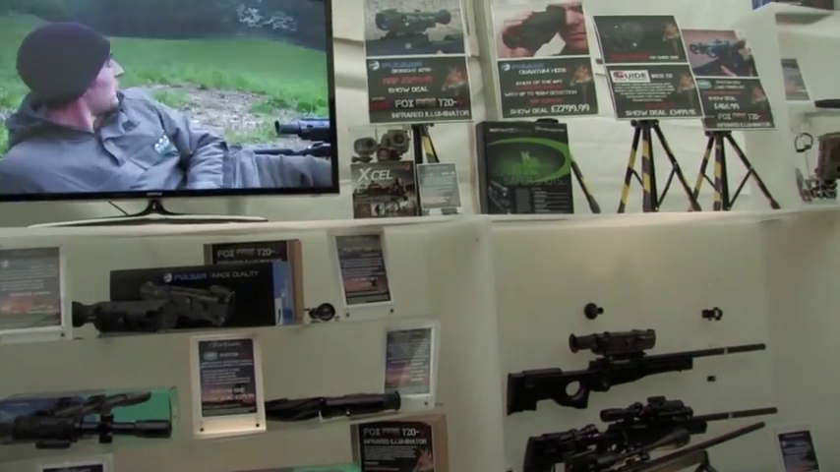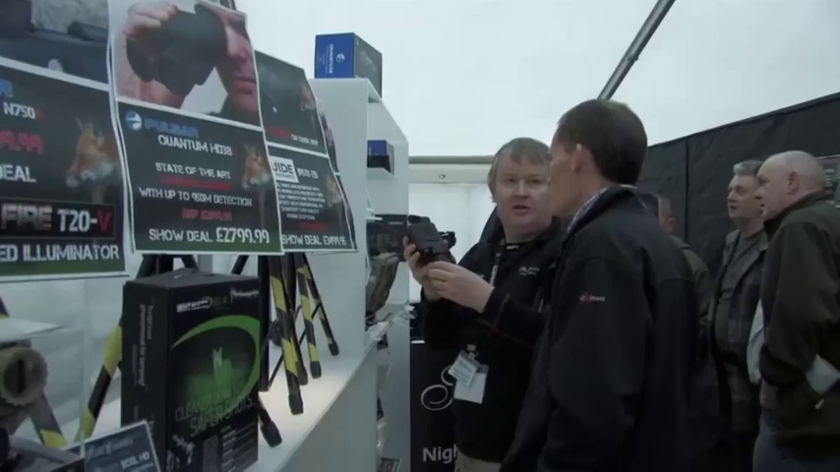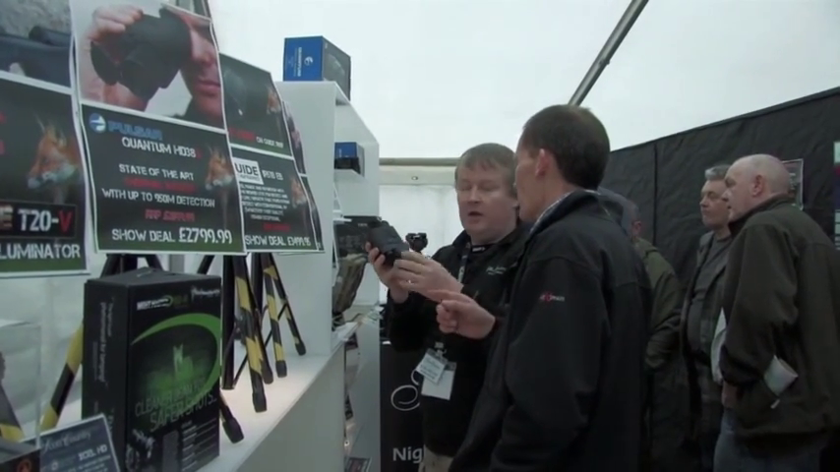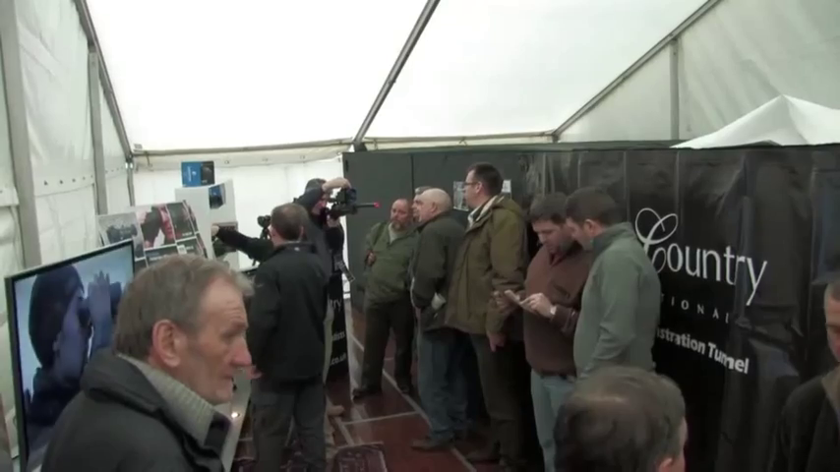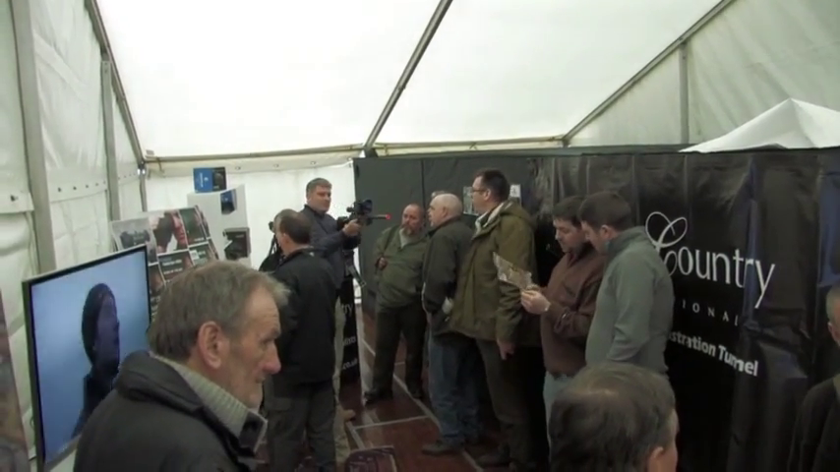Also on show was the brand new Foxfire T20V, which was specially made for Scott Country with its variable power switch. Many people had the chance to use the demo night vision tunnel, and we caught up with one of the show attendees, a young man who was starting out shooting.